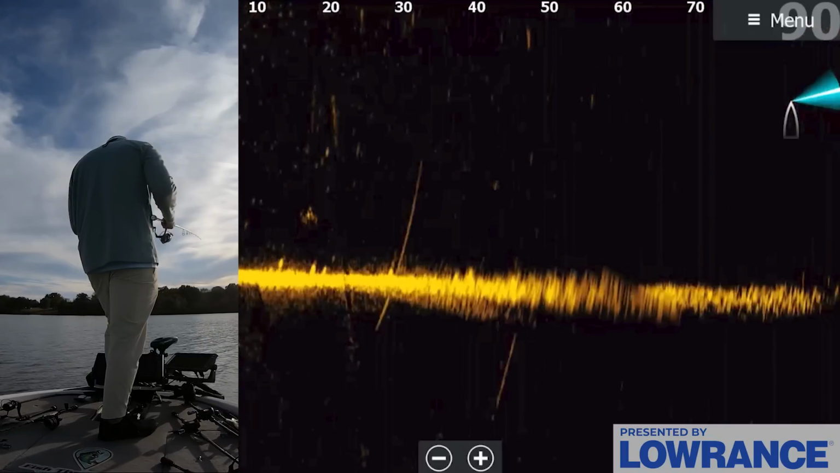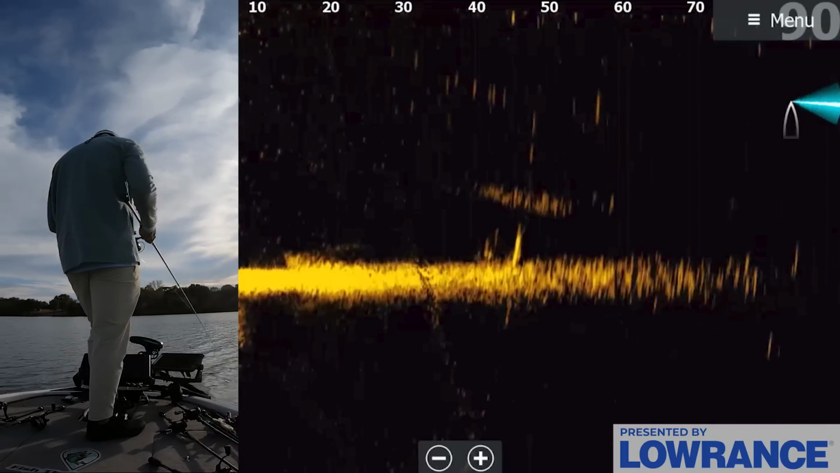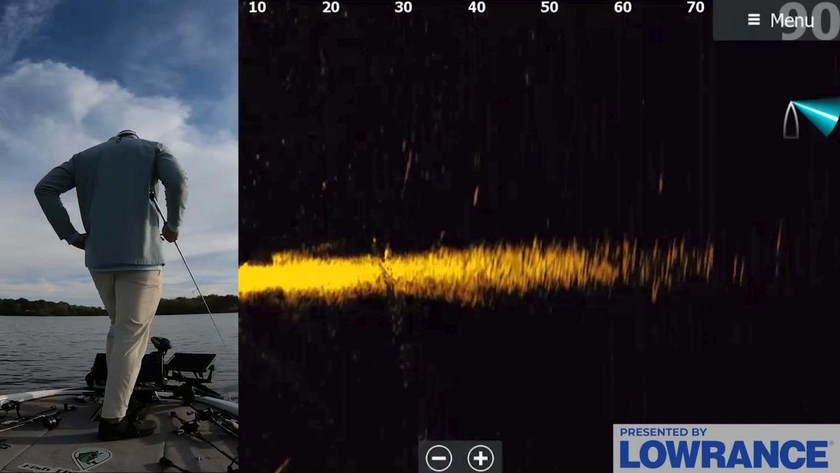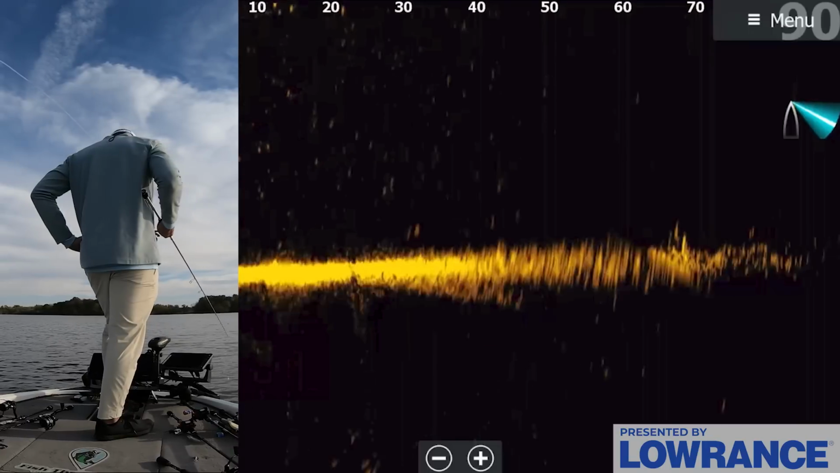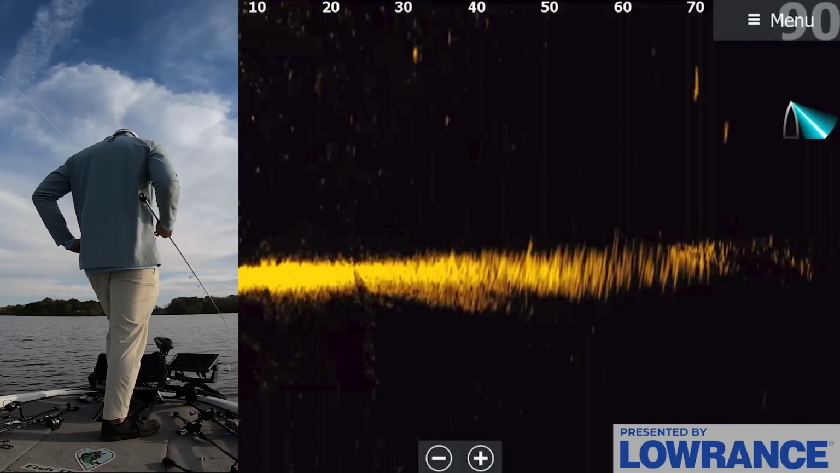And I mean, it's not hard per se, but I wouldn't consider this easy. I would consider this kind of a pain in the butt at times, actually, scoping around and looking for these fish.